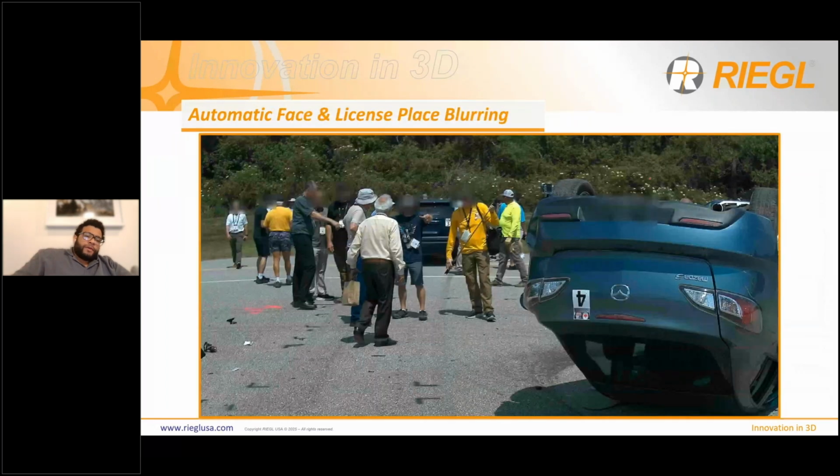The scanner and the software also have the ability to automatically blur faces and license plates. So in this example, I had the face blurring and license plate blurring enabled on the 600i. So when you collect the photos, immediately it will blur everything out. If you don't want to do that in the field, you can also do that in post-processing, with the same tool. It parses all of the data, using machine learning or AI to find where the faces and the license plates are.